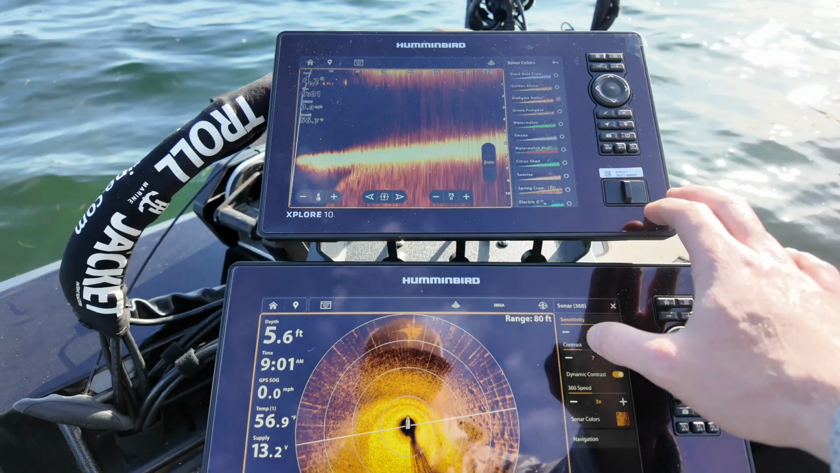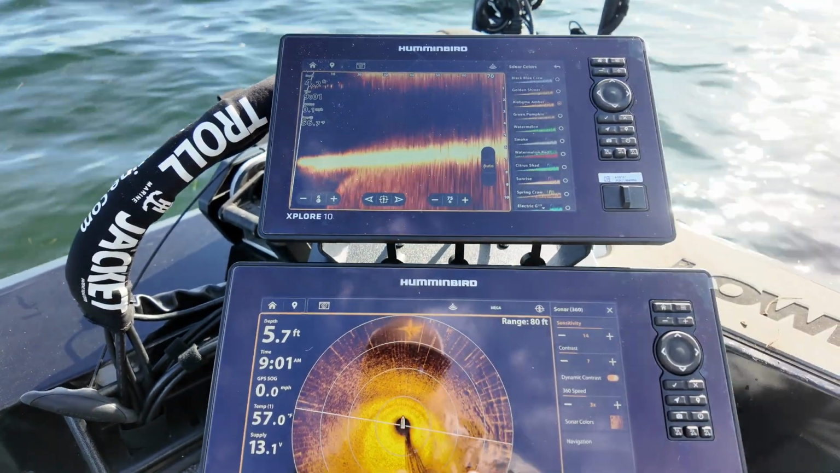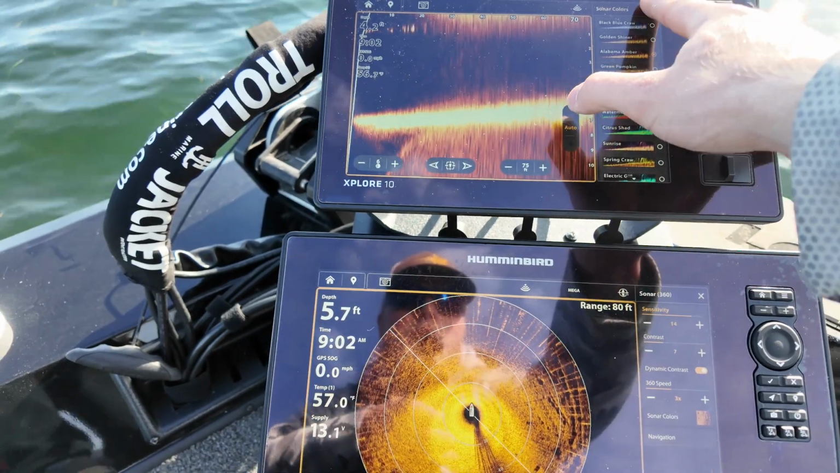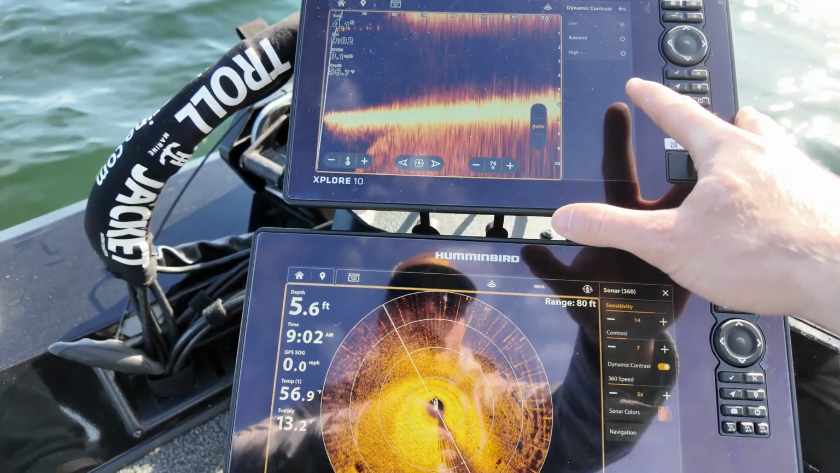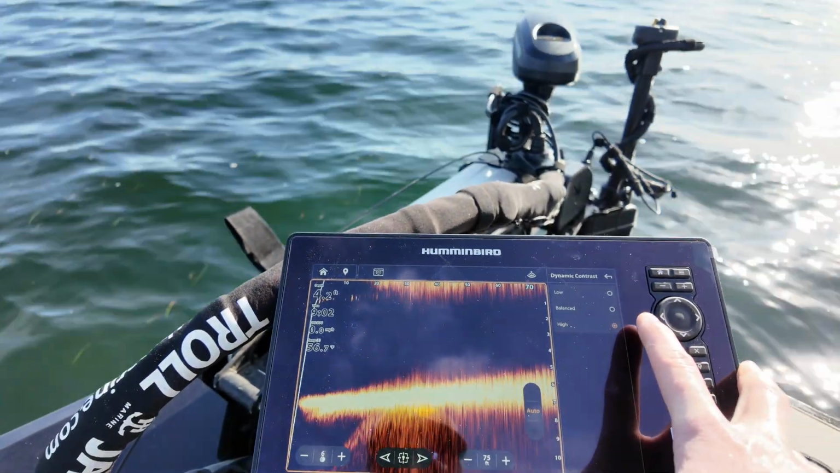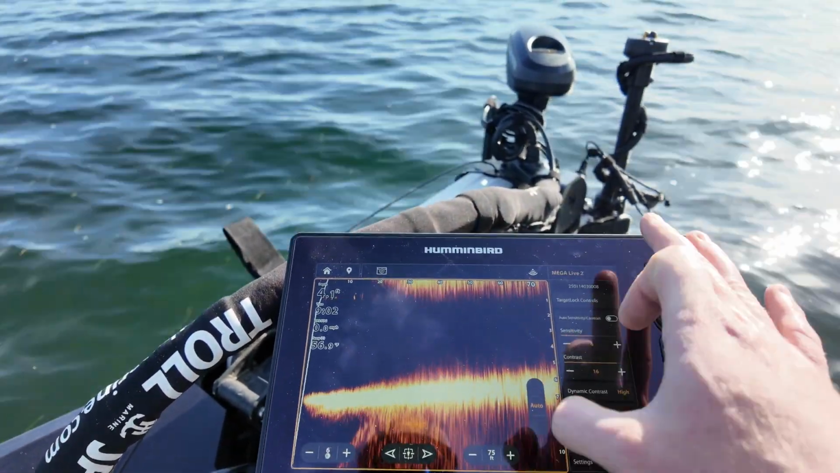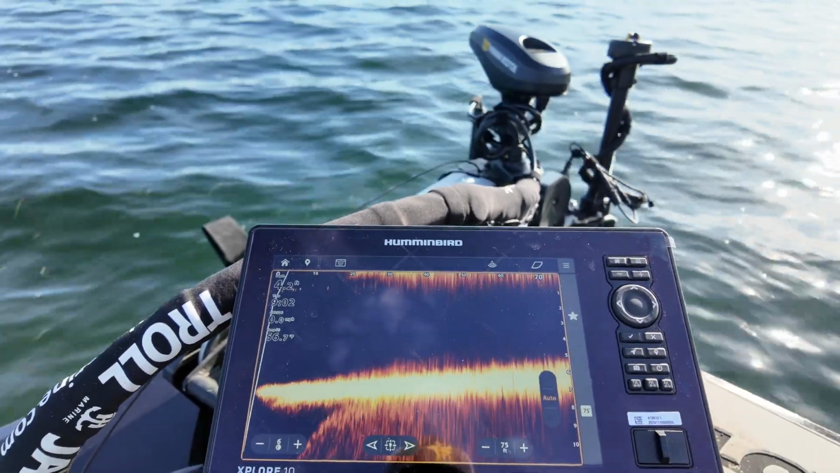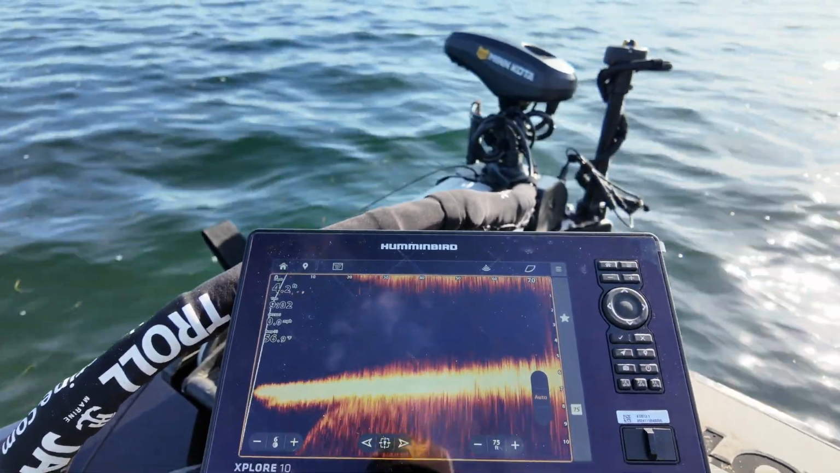Oh, my other camera just shut off. But you see, that's pretty good. That's not bad. I got dynamic contrast on for both of them because we turned it off. This, you know, I can put it on balanced, make it look a lot better, or I can put it on high and make it look even better. So there you go. Turn my dynamic contrast on high. Pretty much gone. A lot of it's gone.